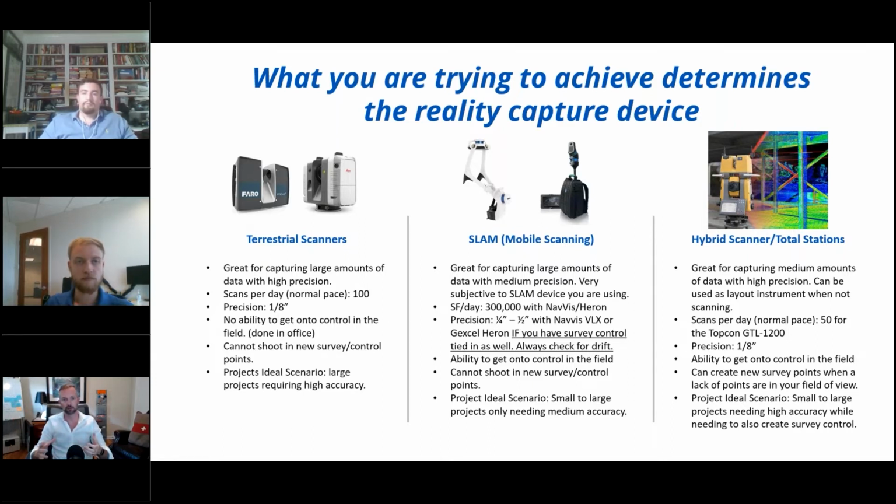And then there are hybrid instruments, right? An example is the GTL 1200, where it's a robotic total station. These kinds of things are starting to come out, where they're a robotic total station and a scanner all in one.